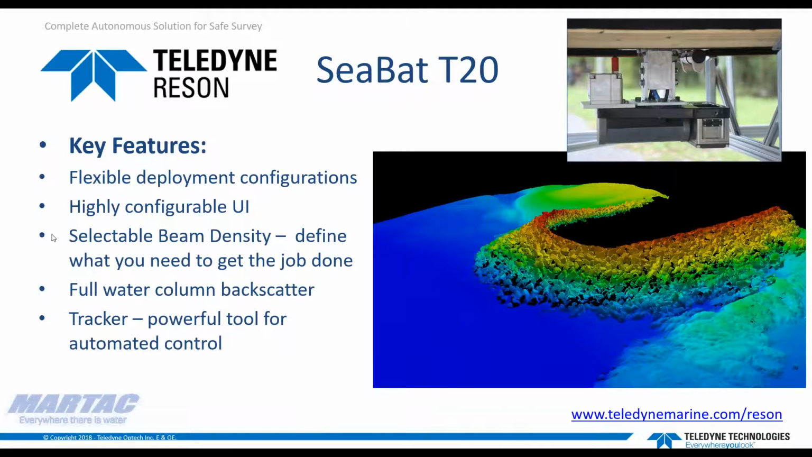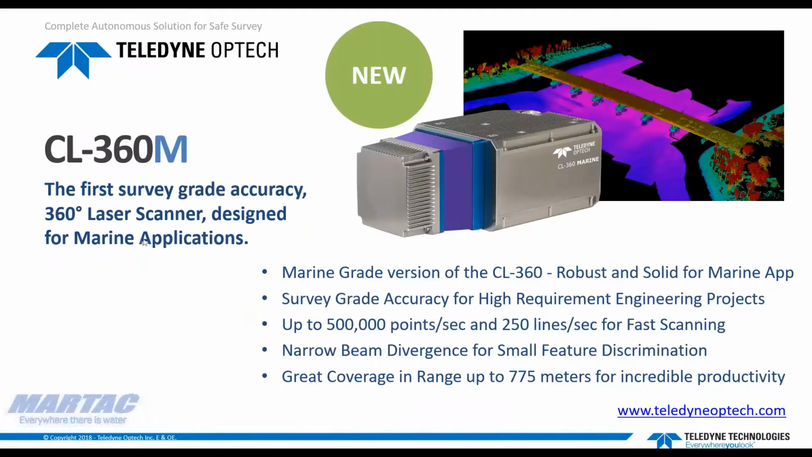A little bit more on that in the processing side. Back to you, Jeff. All right, thanks. So now we're going to head over to Gaspar to talk about the CL360M LiDAR. Go ahead, Gaspar. Thanks, Jeff, and hello, everyone.